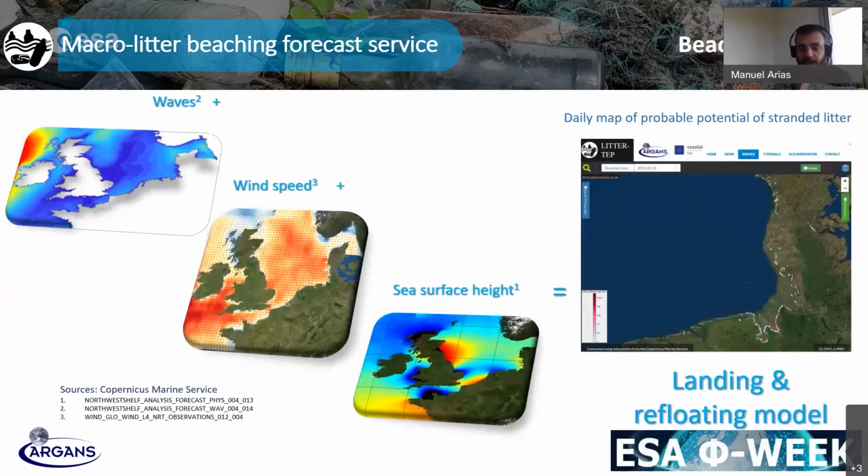And for the beaching, this is a bit more complex modeling because there is less known information about how the beaching process actually happens. So we have, however, done a parameterization based on the waves, the wind speed, and the sea surface height. And according to this, we can derive maps in which we take into account the geomorphology of the coastal areas, including bathymetry, to identify in what areas this litter is more likely to be stored after storms or after normal dynamics like tidal regions.